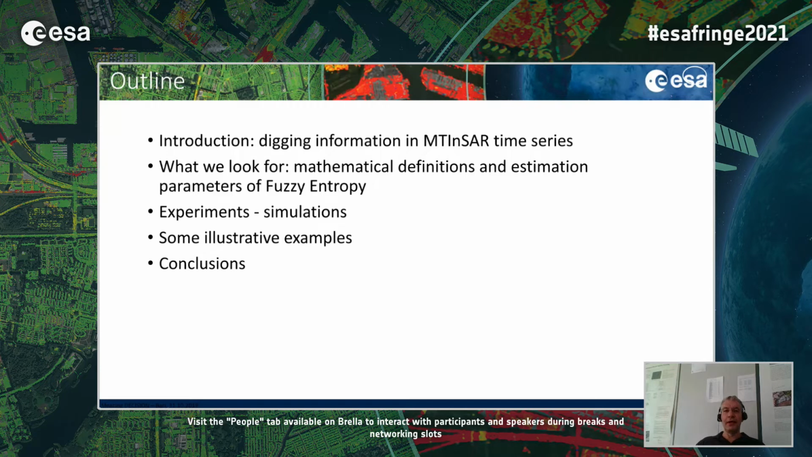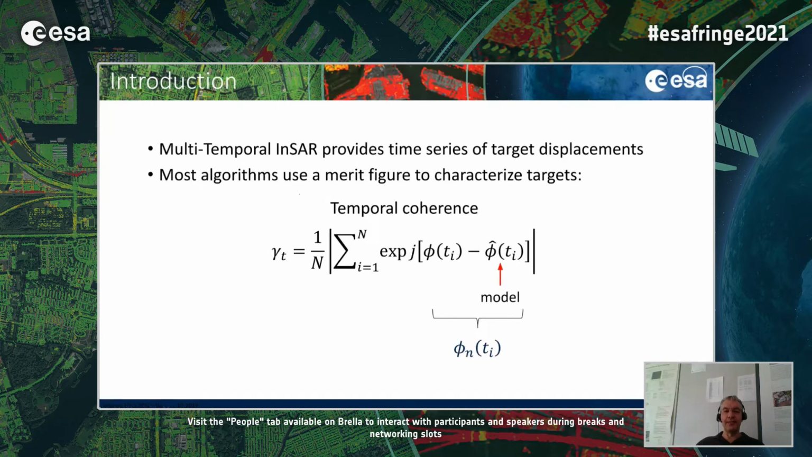Okay, so we have seen in this conference that multi-temporal InSAR provides time series of target displacements, as we have seen over even very large areas like entire nations, continents, or even globally in a foreseeable future.